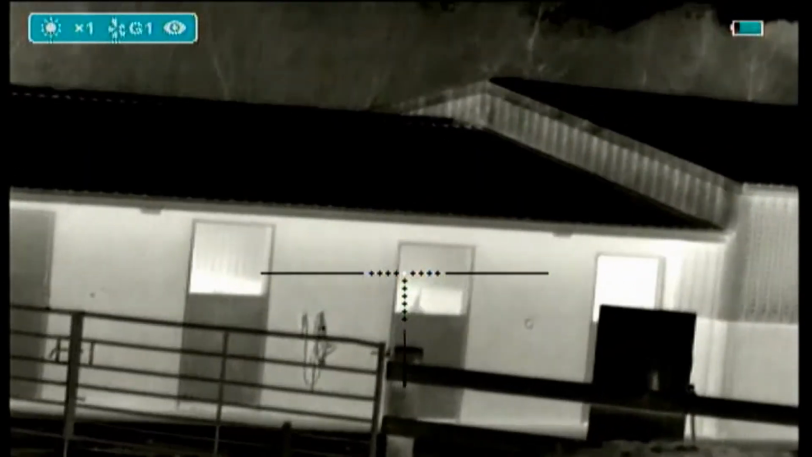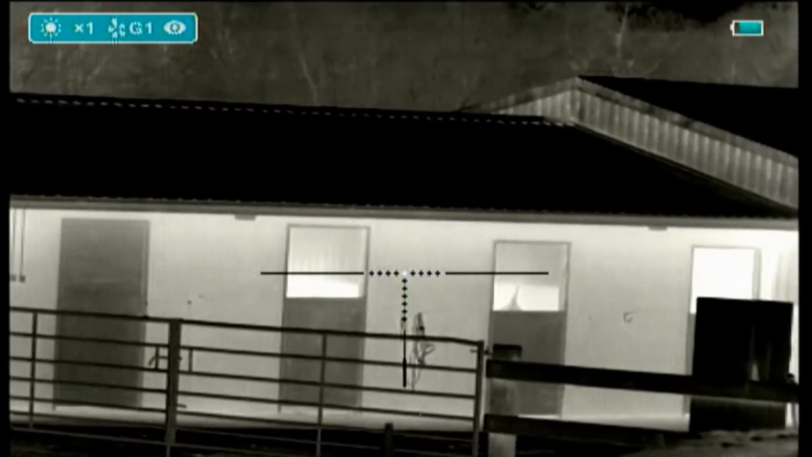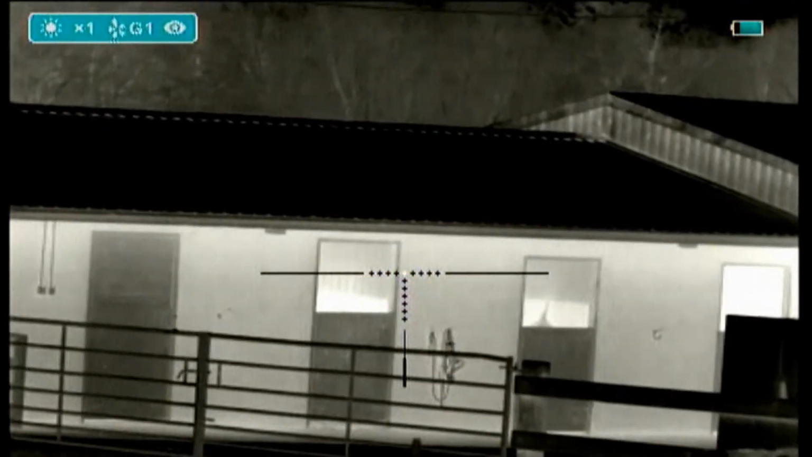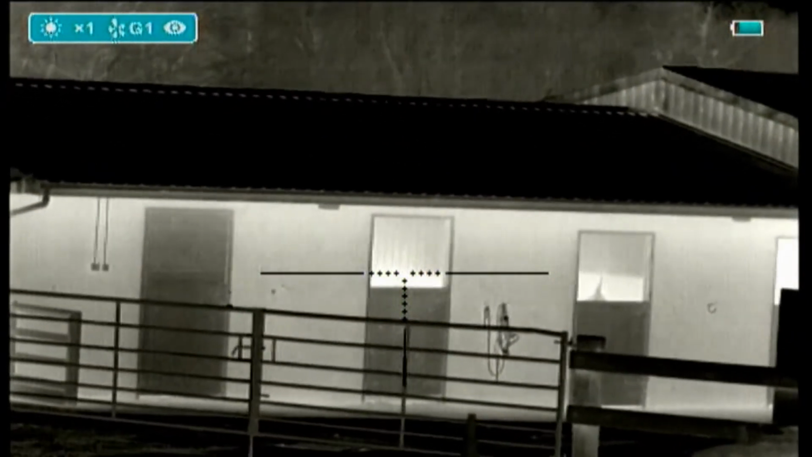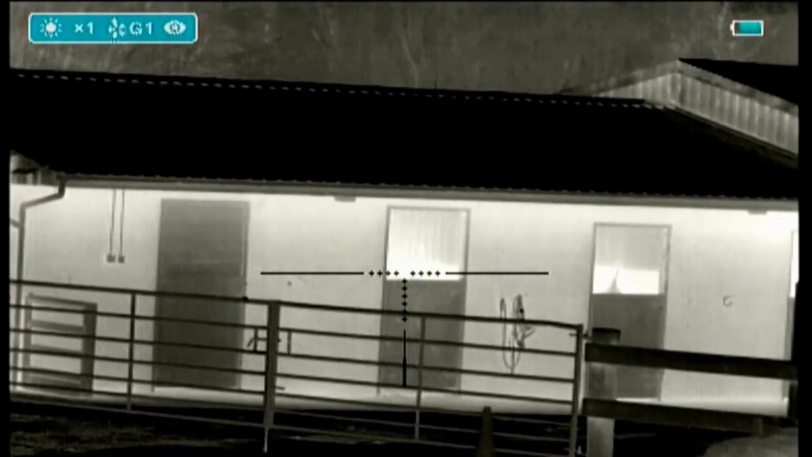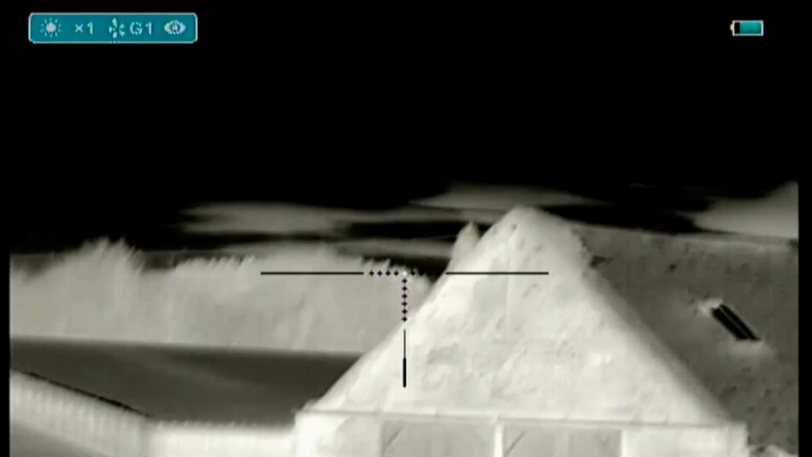I'll just show my LA032 laser rangefinder at this bit of wall in between the two doors, nowhere near any horses of course, and that's 51 metres. You can see the reticle, the white shows up clearly against the dark roof. Here the white becomes invisible against a lighter background, or you can interpolate where it is. It's easy to think you're looking at night vision here.